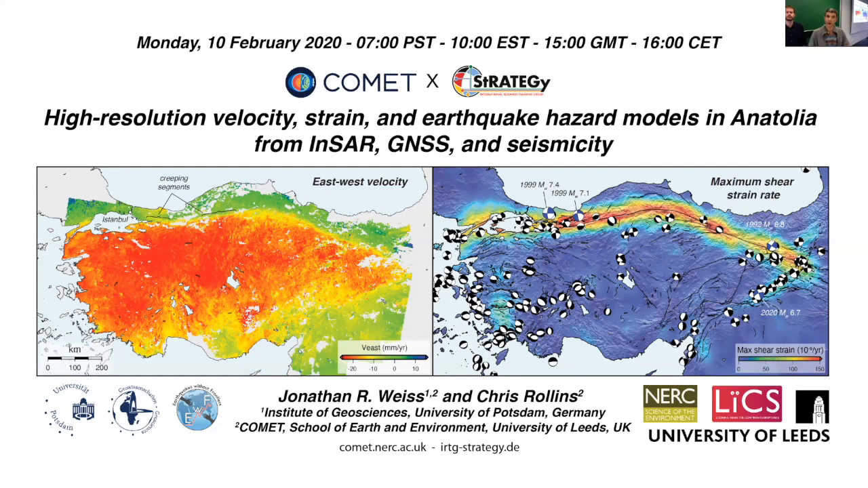My portion of the talk is going to focus on that, and I'm going to introduce some of the work that COMET has been doing over the past few years, particularly related to high-resolution mapping with InSAR, or interferometric synthetic aperture radar. And then I'm going to hand the mic over to Chris, who's taking the work to the next level, where he's integrating these geodetically derived velocity maps and strain maps to try to improve earthquake hazard models for the region.